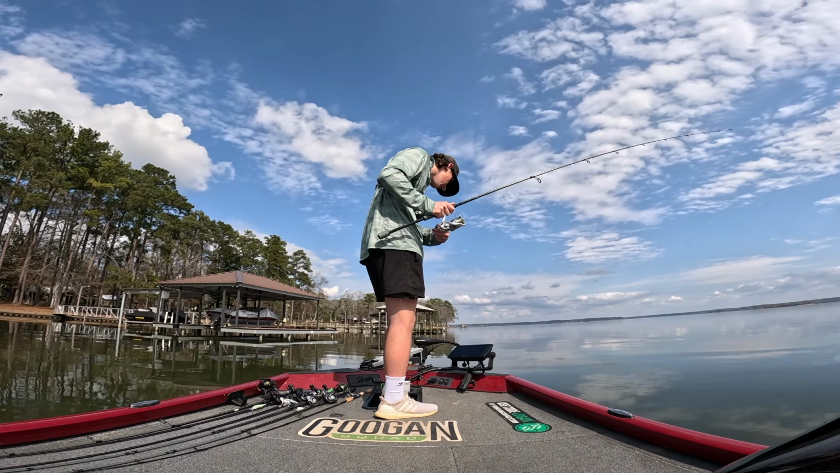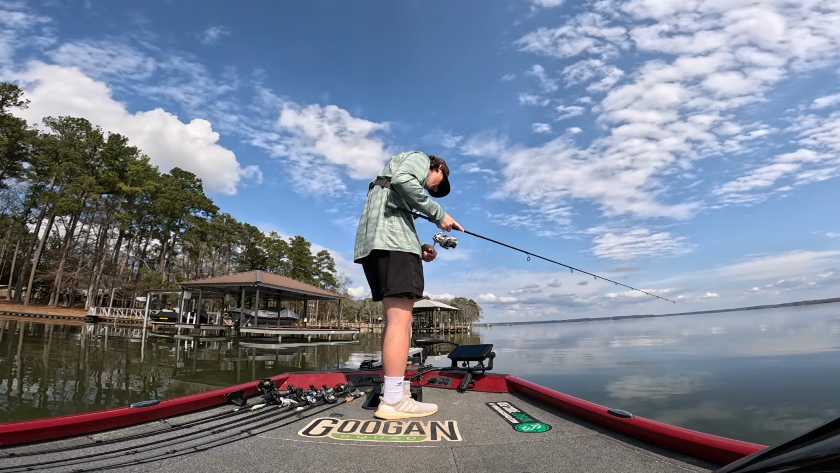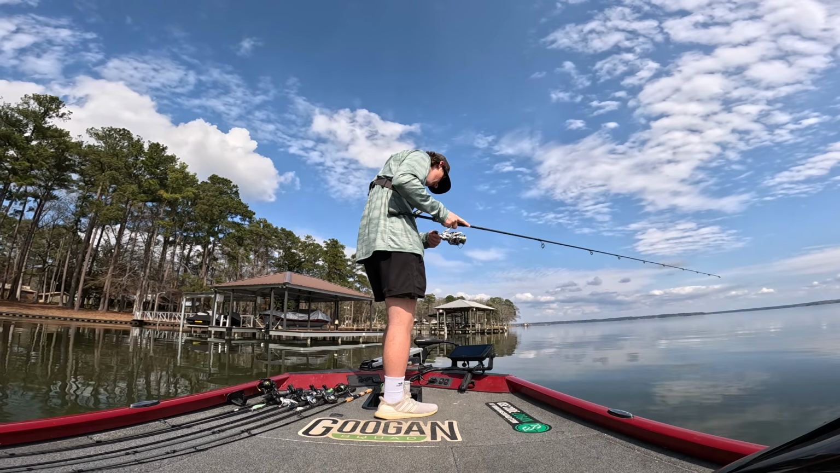Is there a fish on my lure? I can't find my lure, but I think it is. Oh, he just came after it. Oh my God, he's all over it. He's going crazy for it. No way he didn't just eat that.